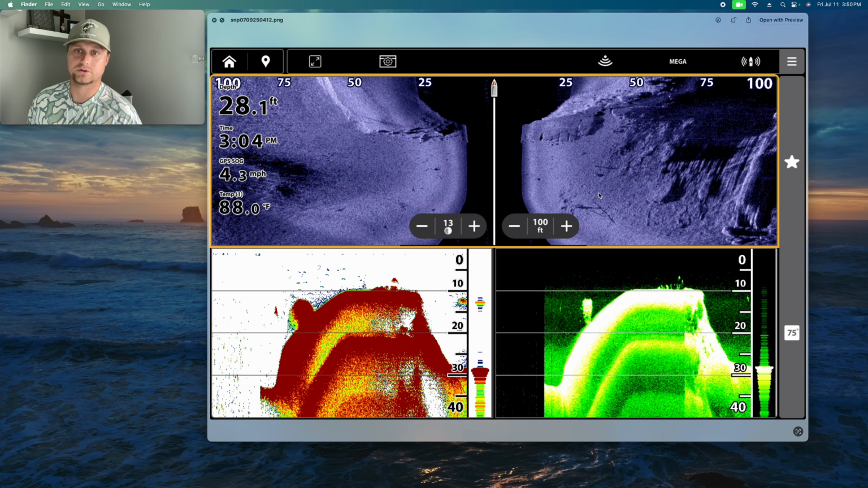This image is pretty cool. On the lake I was idling on, there's an actual old rock quarry, and you can see as I was idling, as I was coming up on top of where the quarry is about to start, there's a big ball of bait right here.